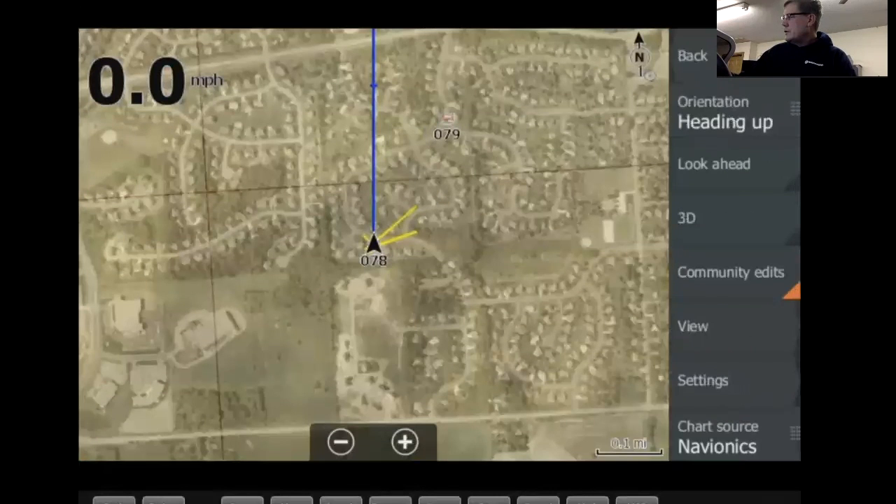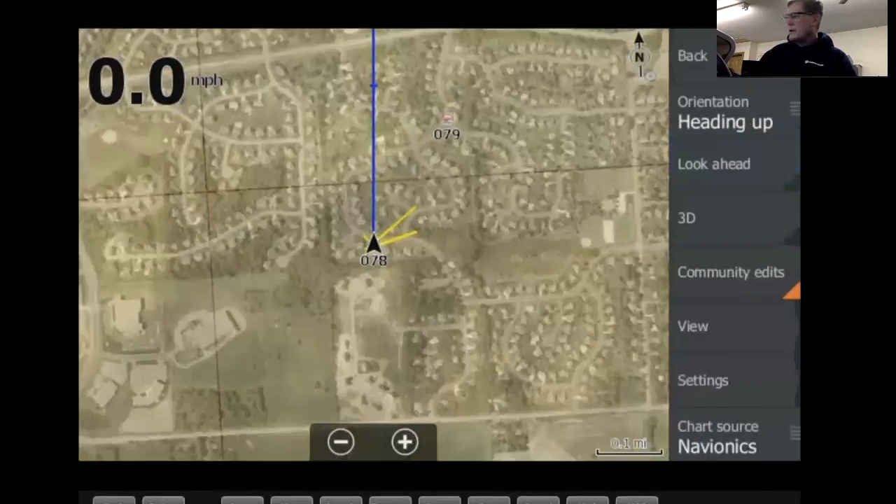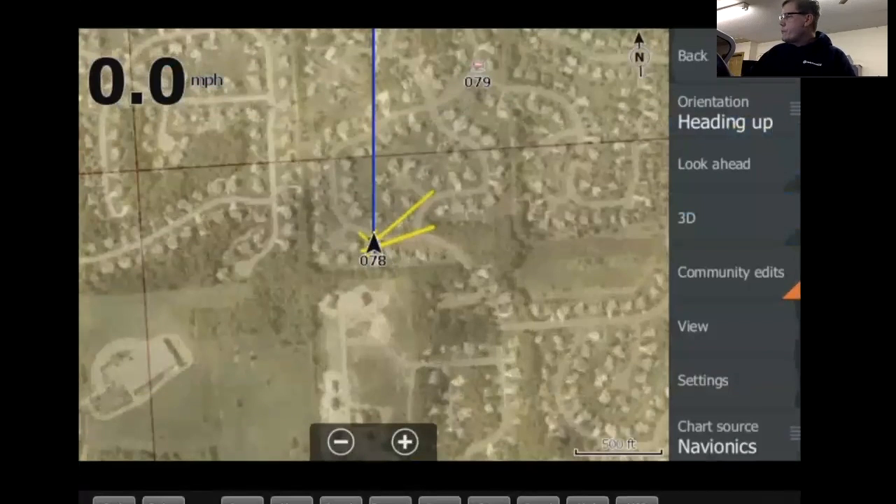Chart options. Course up, what that is, if you do say you do a course, that's the top of the screen. The direction that you're heading to will always be put into the top of the screen, so that's a course up. But I always run heading up personally. 3D just tips the screen, gives you a 3D perspective of the screen, so it rolls down. You can see what's in front of you. It gives you a different perspective on the screen there. I generally just run overhead view.